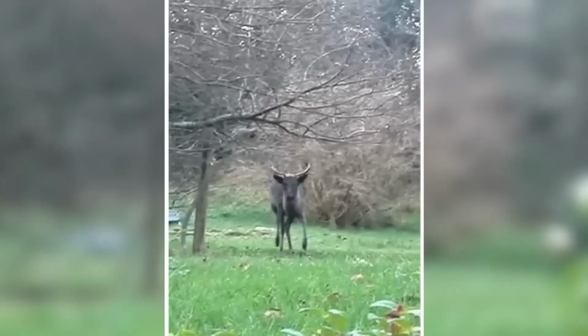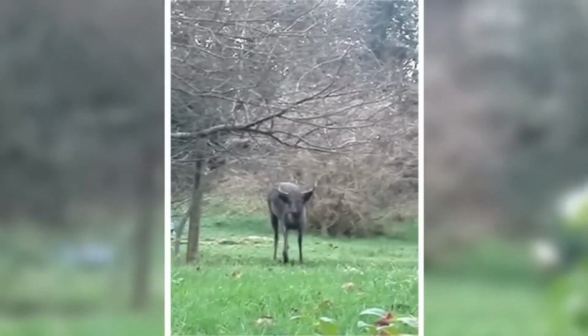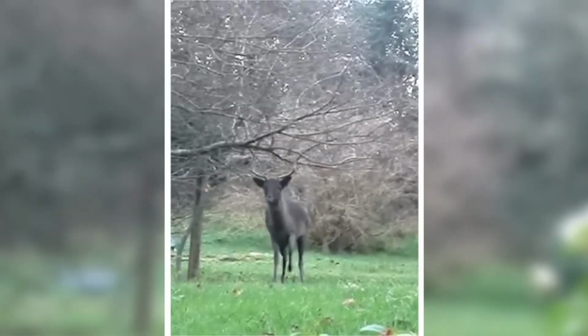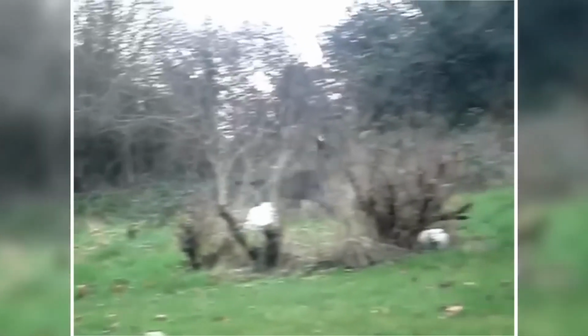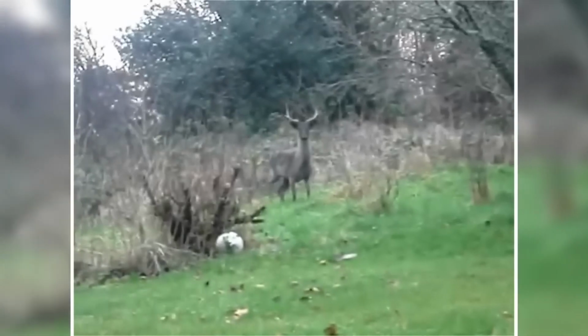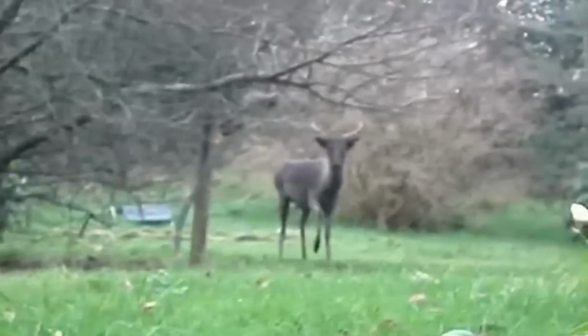This trail camera caught a deer just enjoying its day in the forest without a care in the world. It was prancing around almost like it was dancing, and it was a joy to watch. The deer continued to frolic for a few minutes before eventually returning to its herd. We're so lucky that we were able to capture this happy moment on camera. It's pretty amazing to watch these animals enjoying their freedom out in the wild, right?